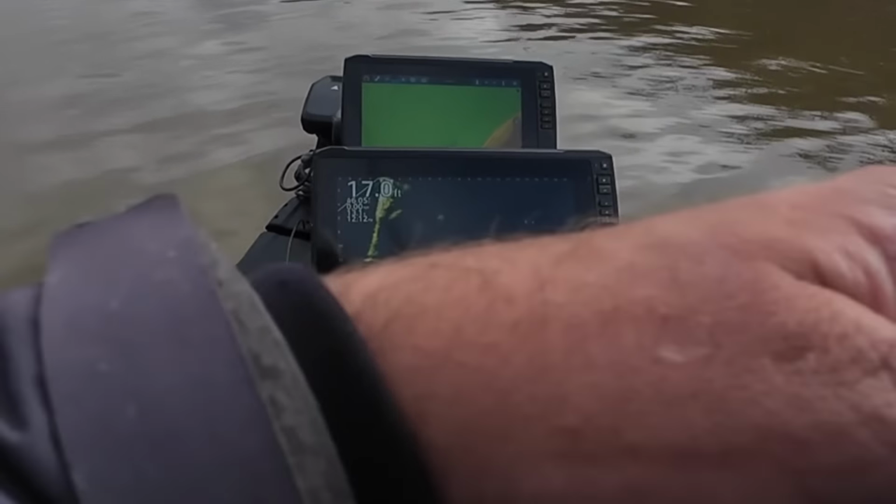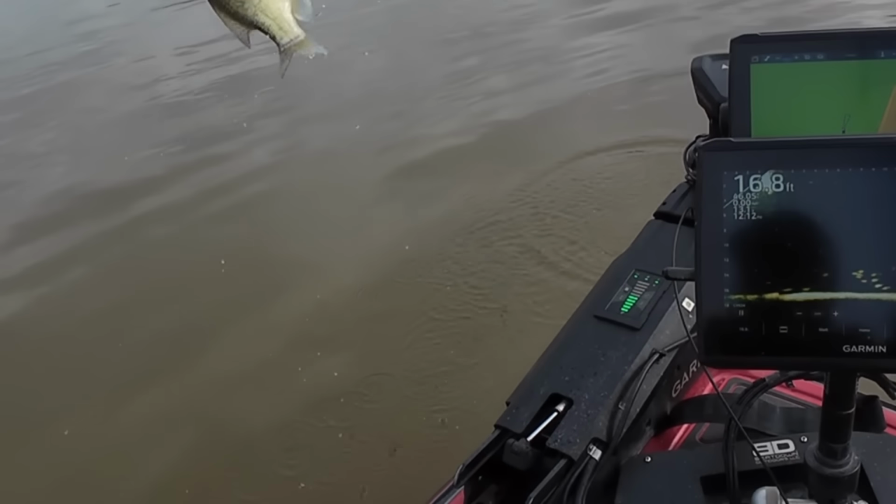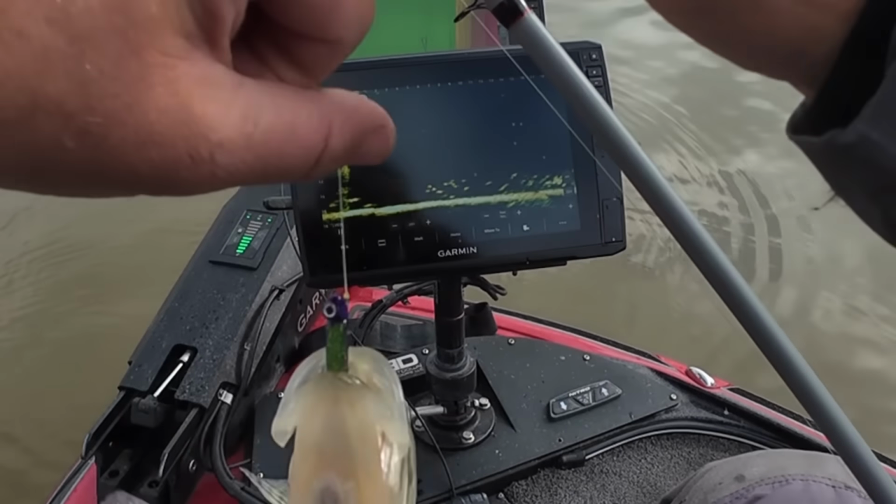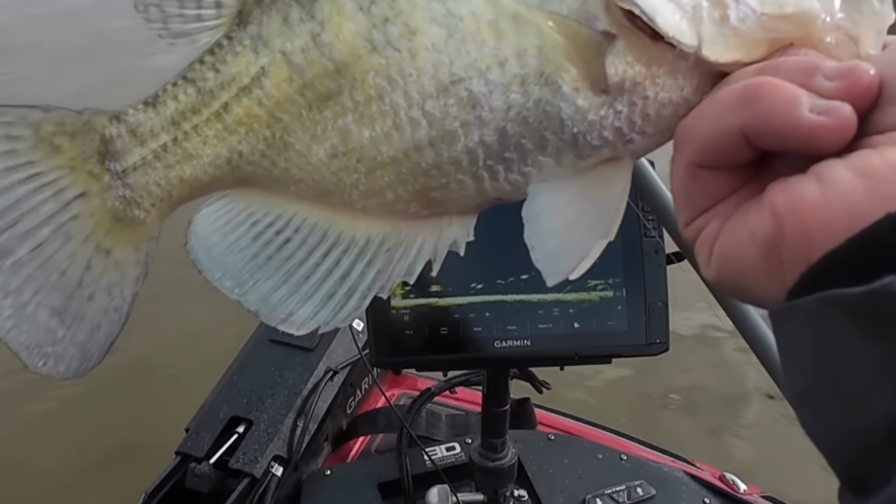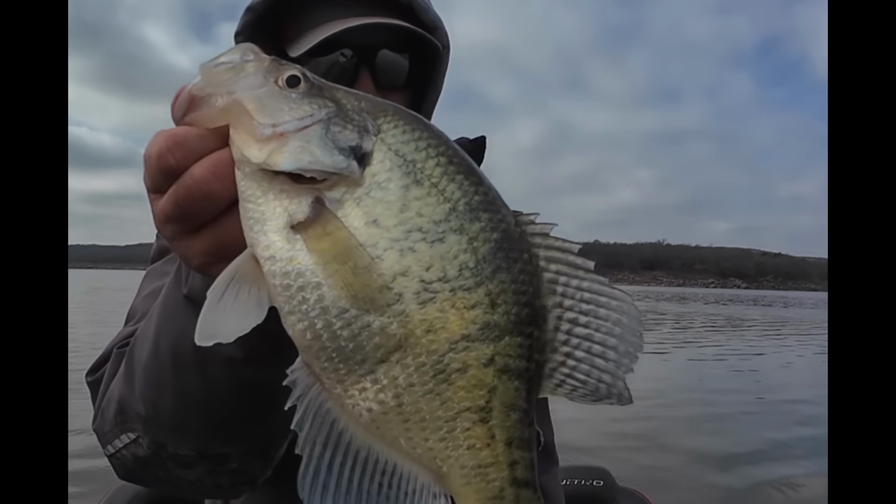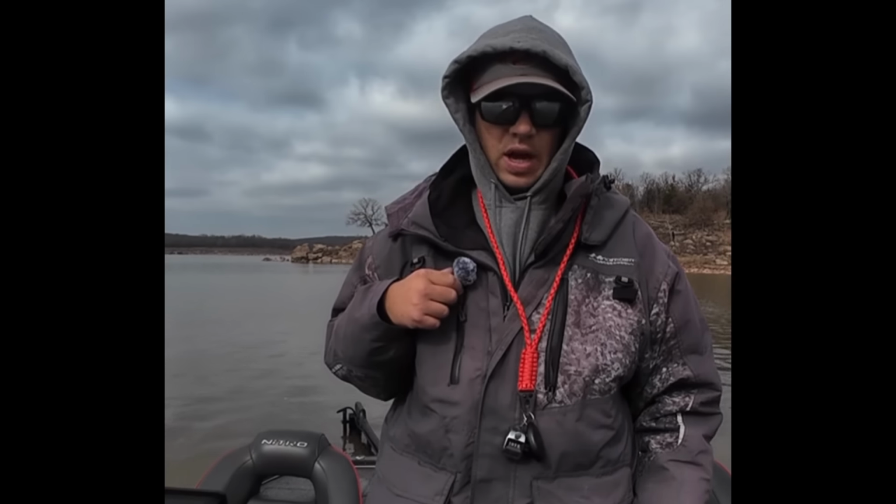Oh, I got him. I couldn't see it because of a tree in front of me. That's another solid fish. That tree right there in front of me was blocking the interference on the live scope, and I just felt some weight, and there he was. That was a nice fish right there, guys. Good one.